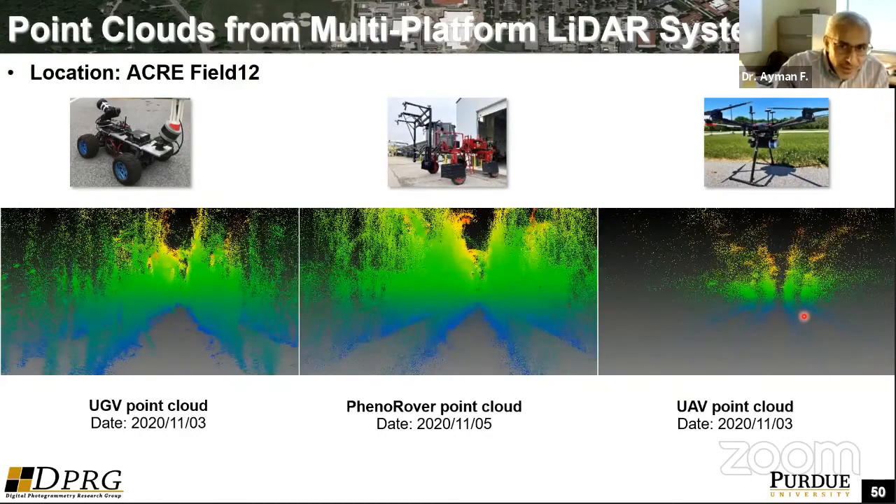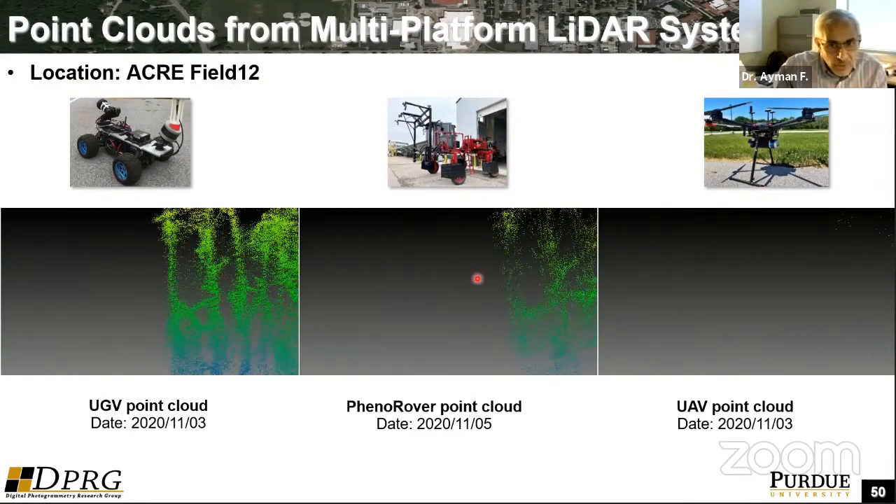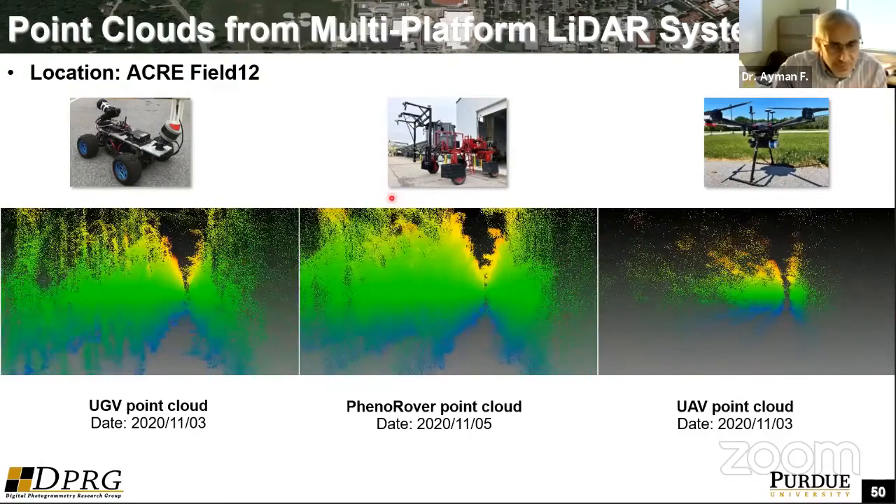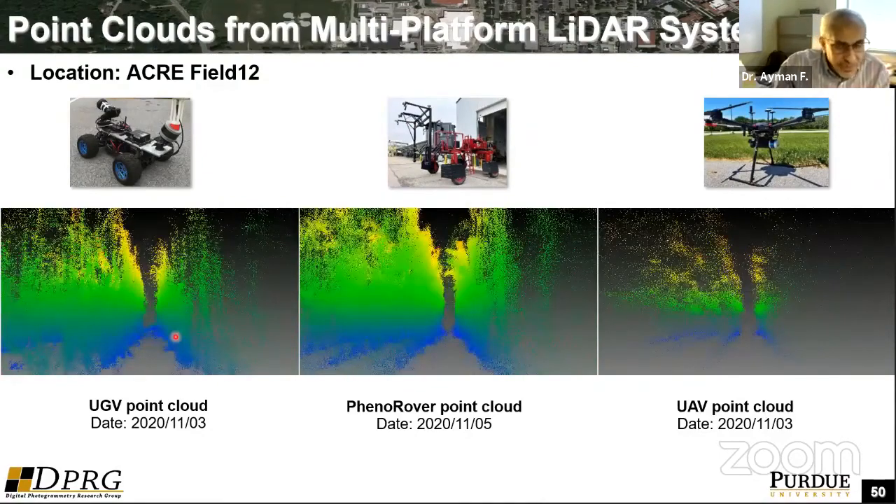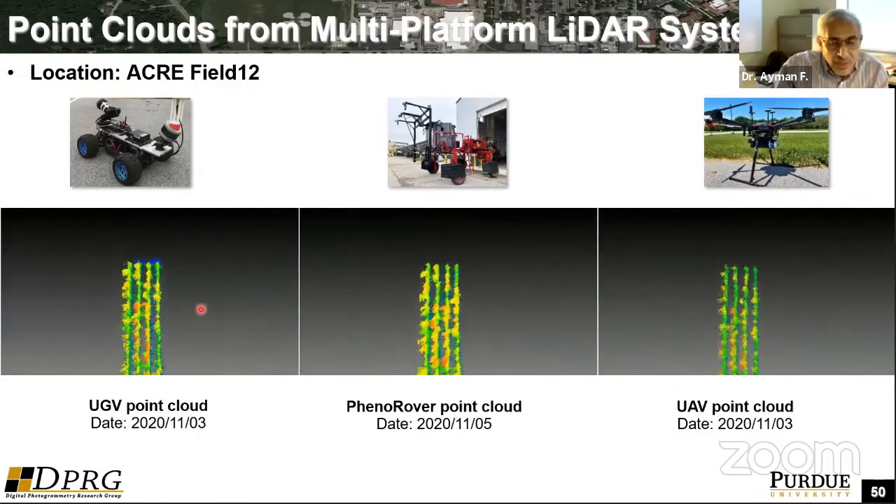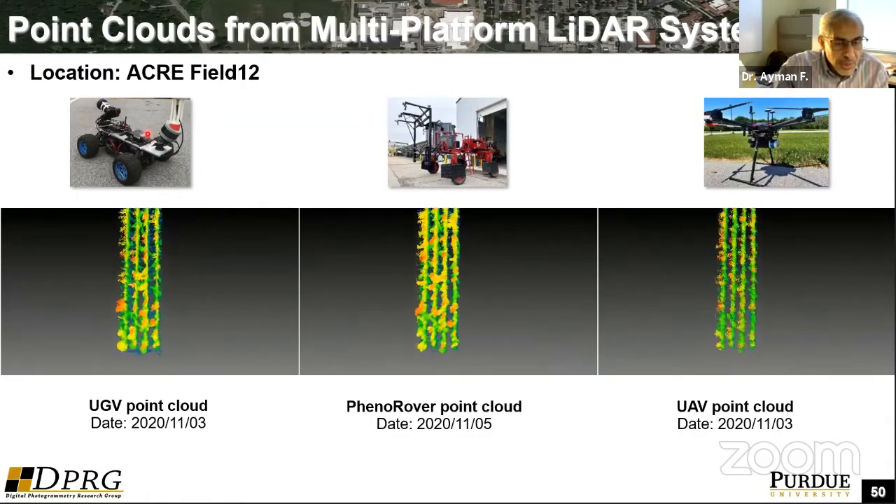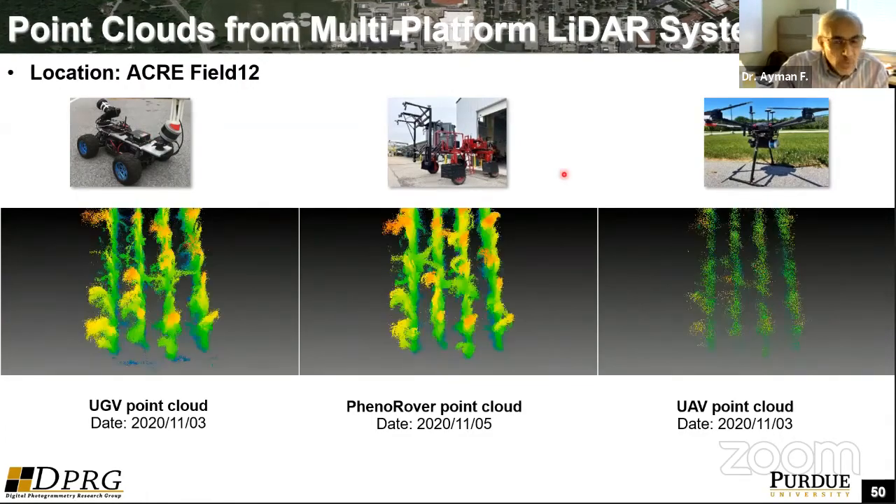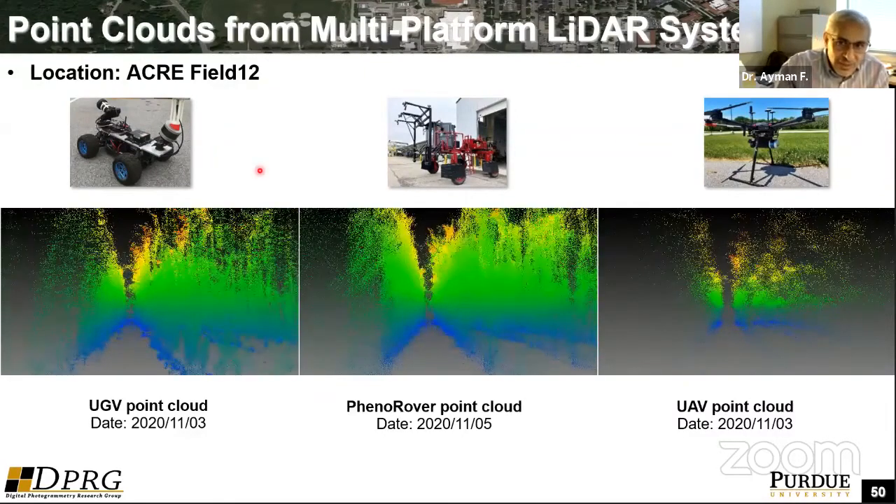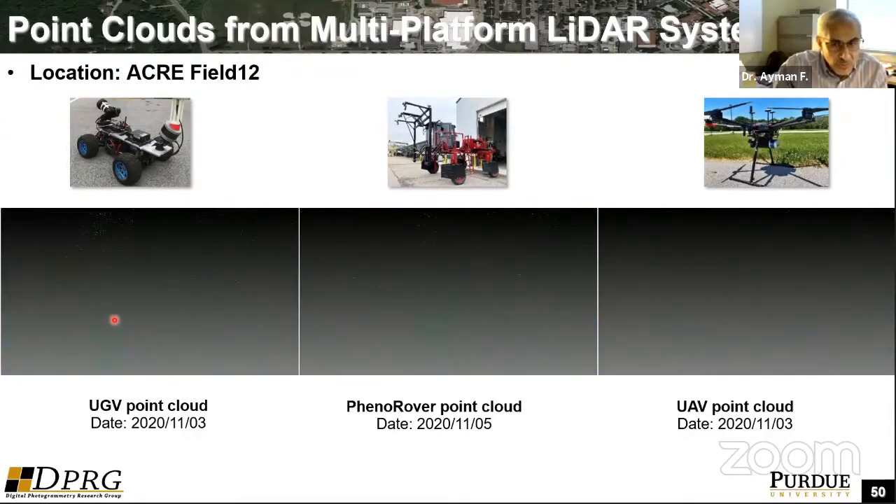The PhenoRover, the high clearance tractor, because it's driving inside the field, has very close proximity between the sensors and the ground. That gives us good data. The UGV is giving the best data. But you can say, maybe the PhenoRover is as good as the UGV. But I'll remind you again, this platform is around $35,000, and here we're talking about $250,000. So is there actually a benefit to using this one over this one? Definitely not. The in-canopy one gives us the same level of information.